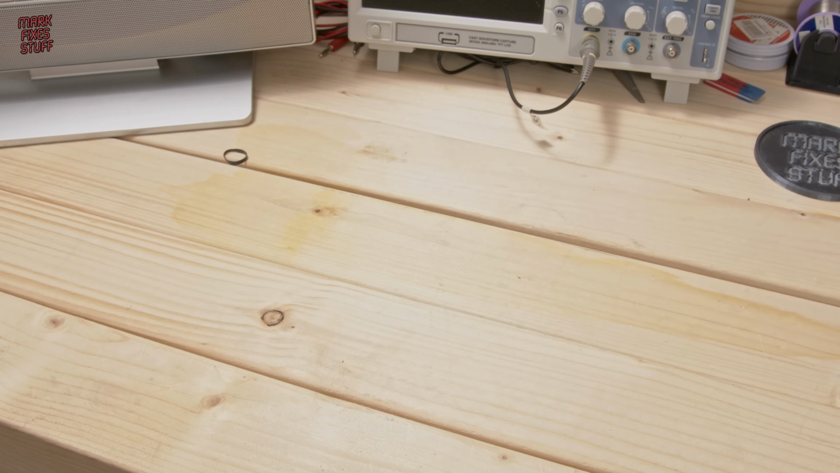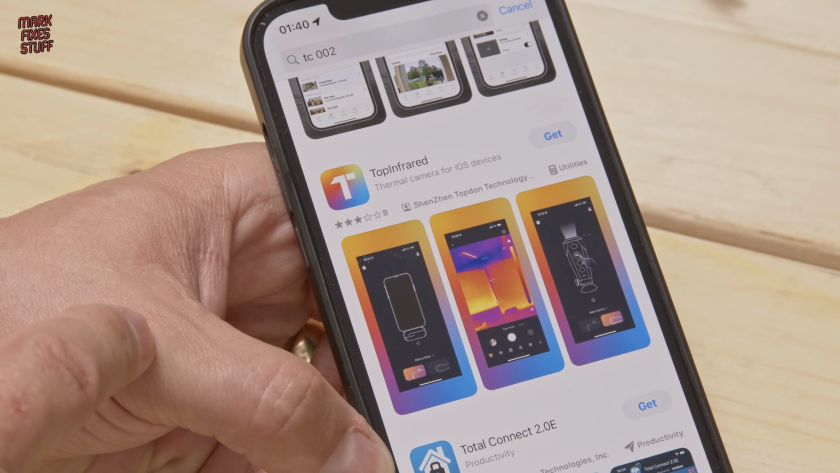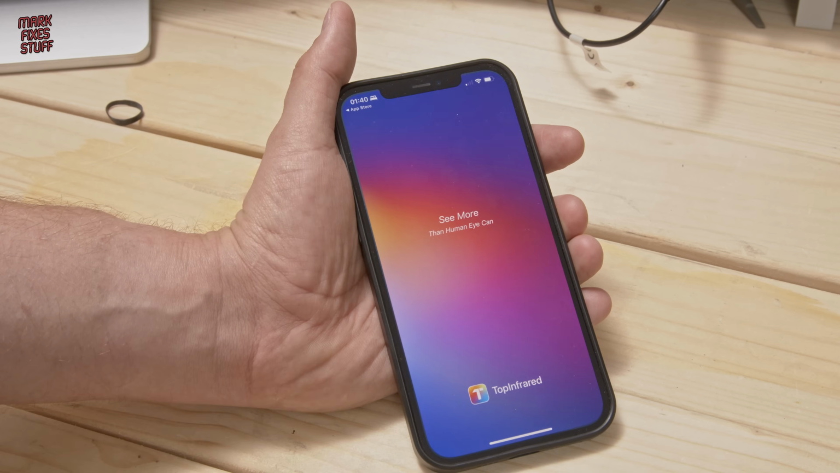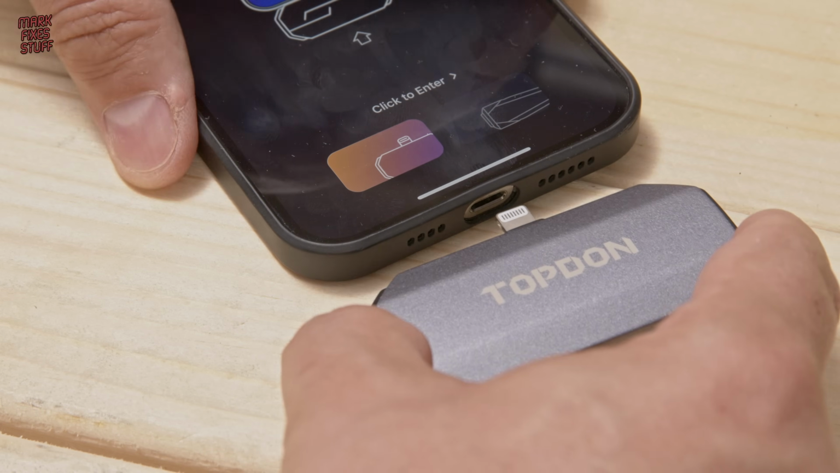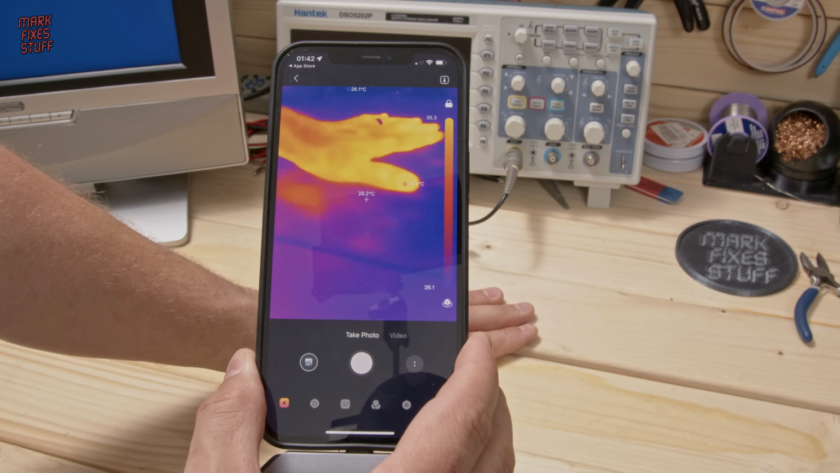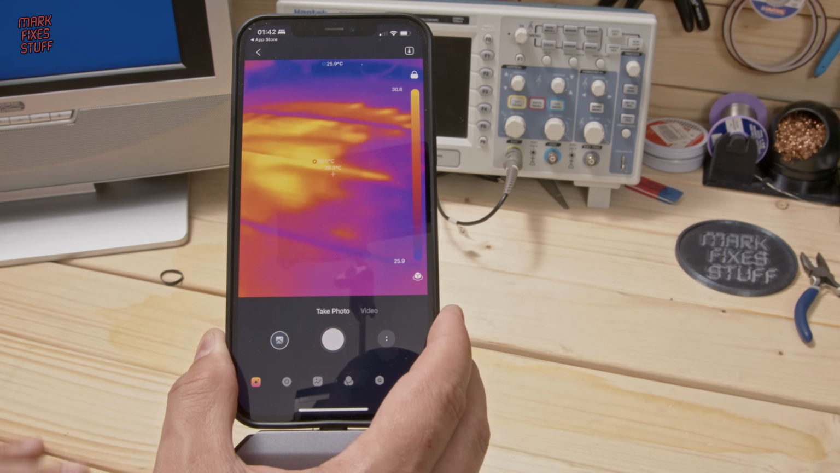Let's get this all out of the way. The software is easy to find on the App Store, top infrared. It's only got 3 stars, so I'm a bit wary. But having said that, it's easy enough to operate. The software prompts you to insert your unit, and then after jabbing away at a few buttons, you're into the software itself, and you can see just how hot stuff I am.